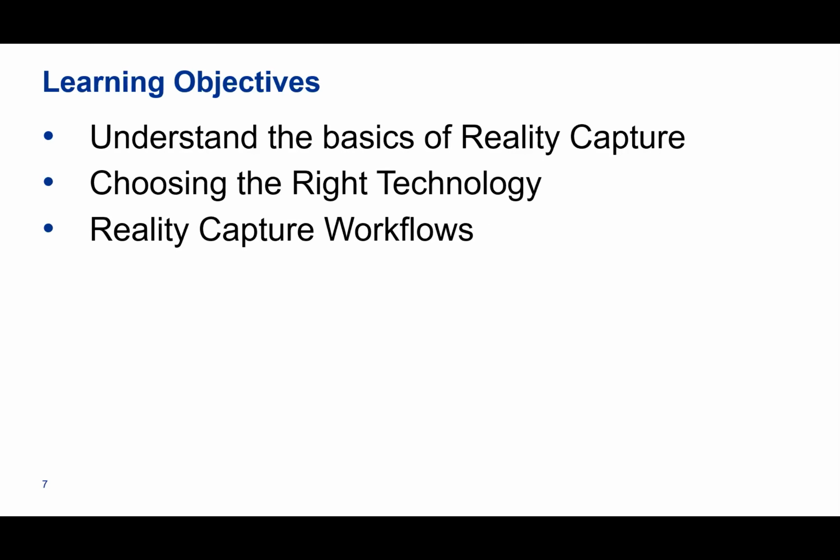Some of the learning objectives that you'll take with you today: you'll understand the basics of reality capture, how to choose the right technology, which I think is the most important thing, and then reality capture workflows.